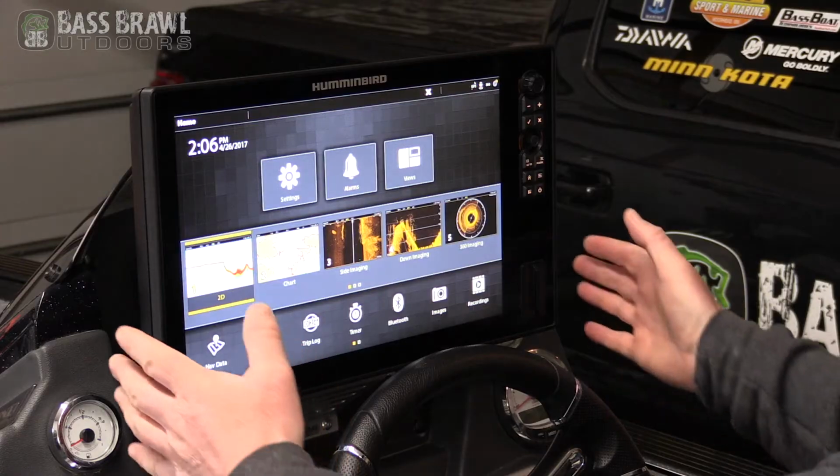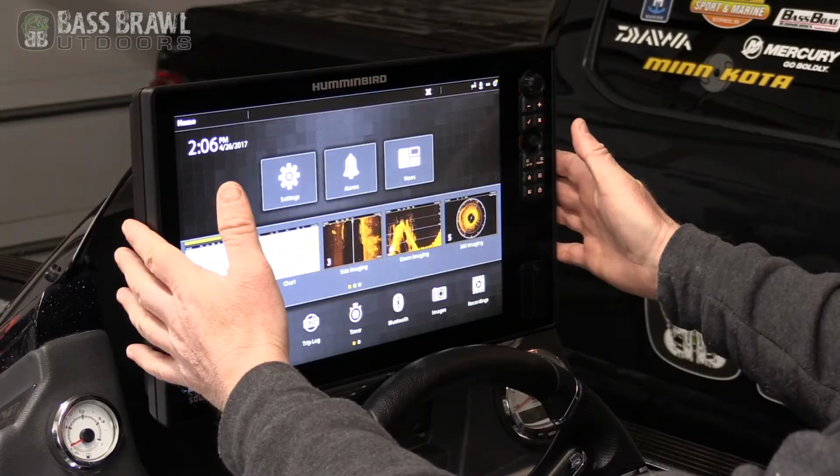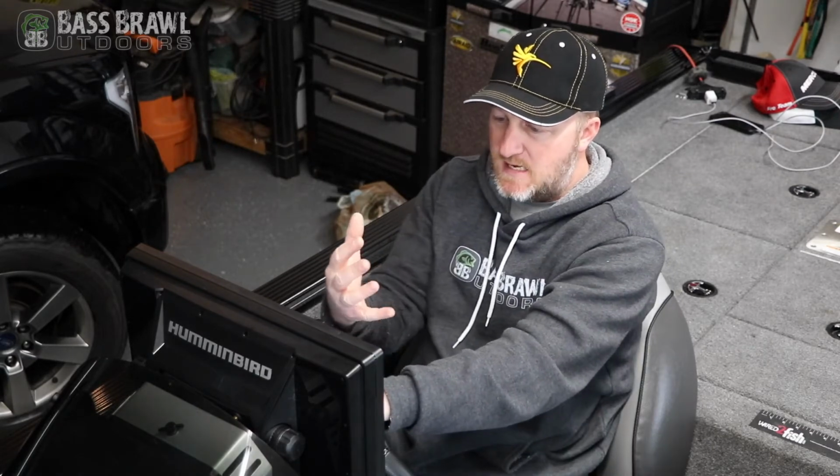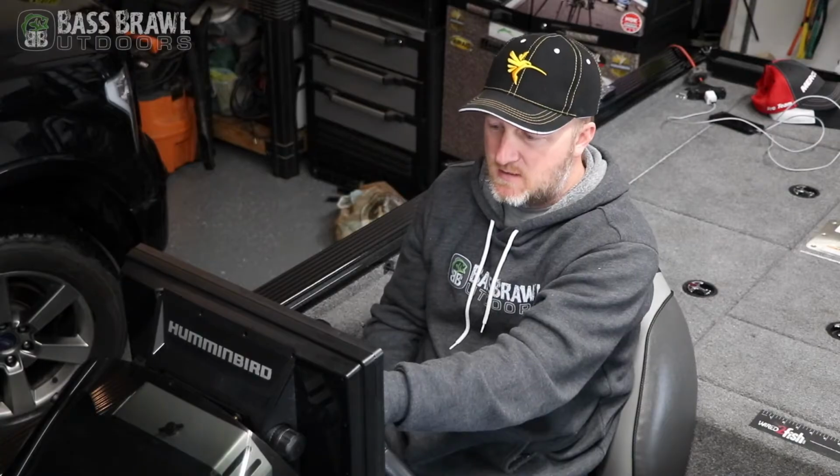I have a Bass Boat Technologies dash plate in here, and then the Humminbird bracket mounts to that, and my Solix sits nice and perfect right in front of me. My view is right over the top of it. It's totally fine for viewing boats and other structure out on the lake. Nice crisp image right in front of my eyes.